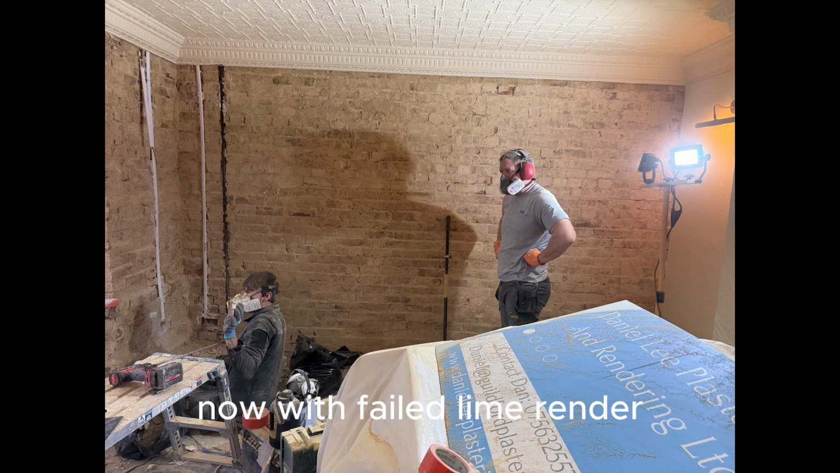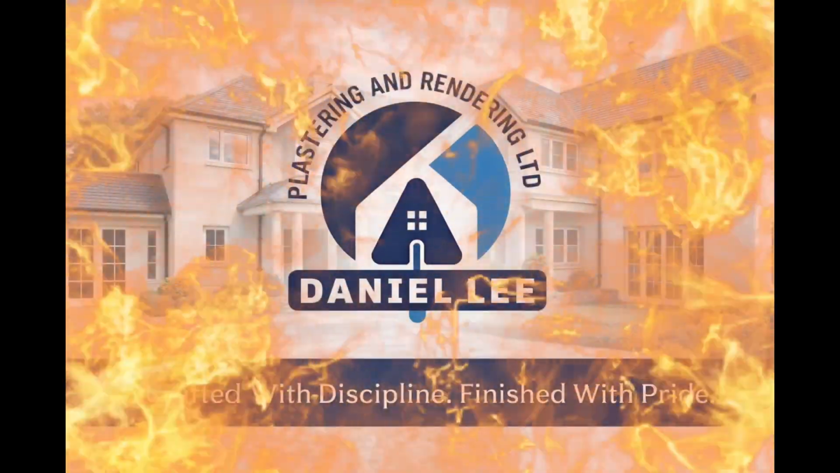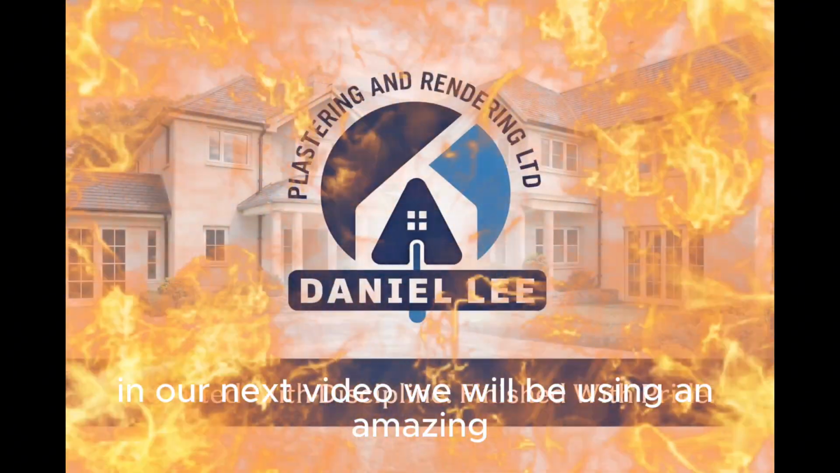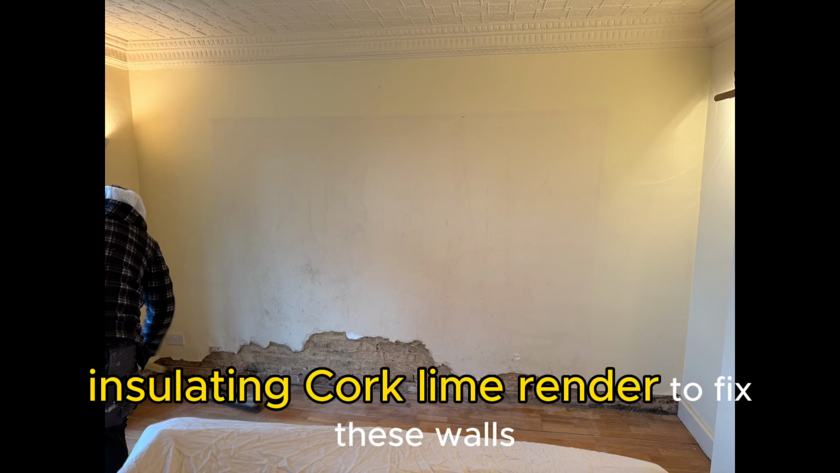Now with failed lime render, we've removed it all back to sound brickwork, and we can now start the proper restoration process for the long-term damp protection. In our next video, we will be using an amazing insulating cork lime render to fix these walls.